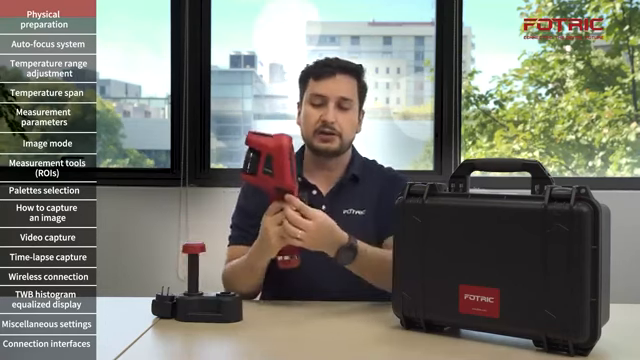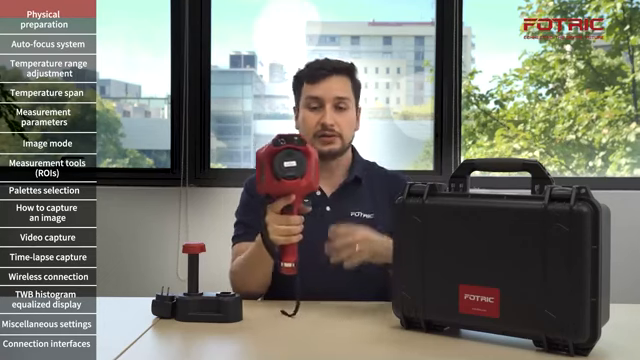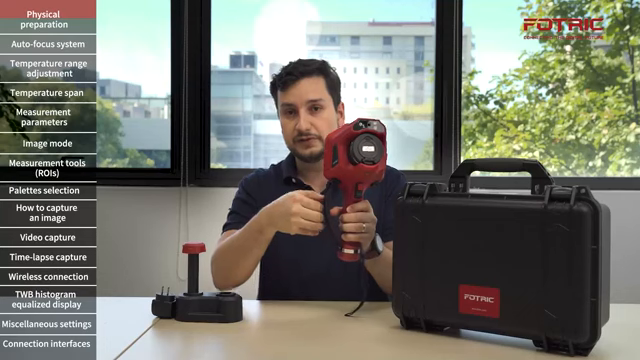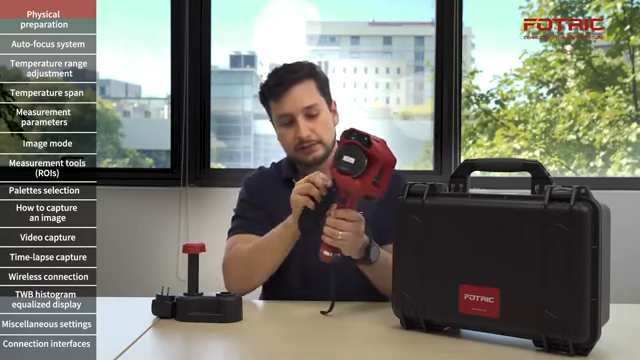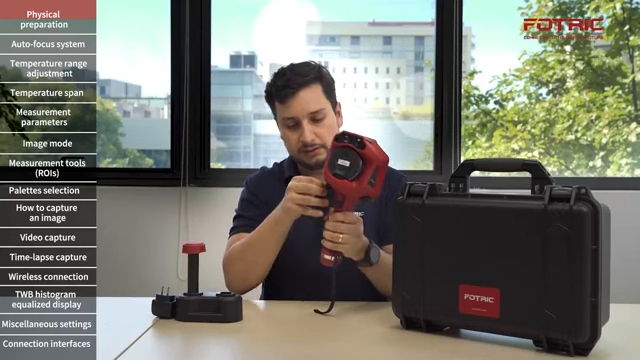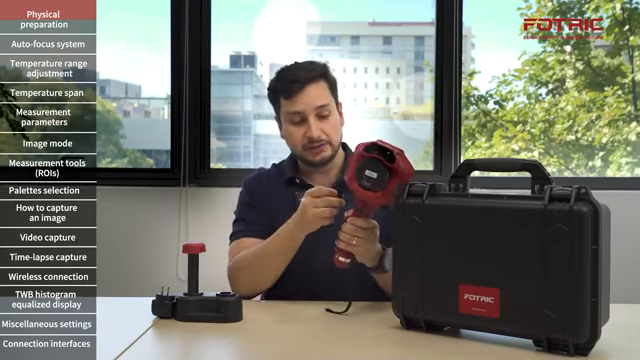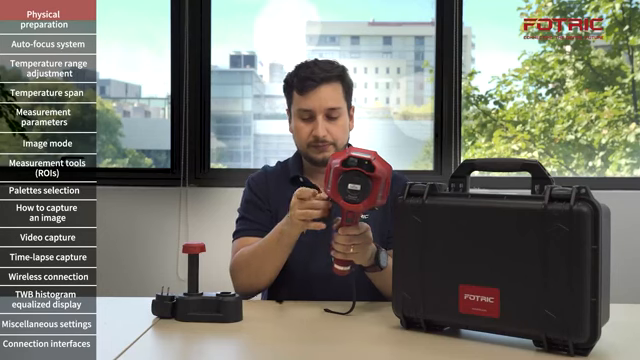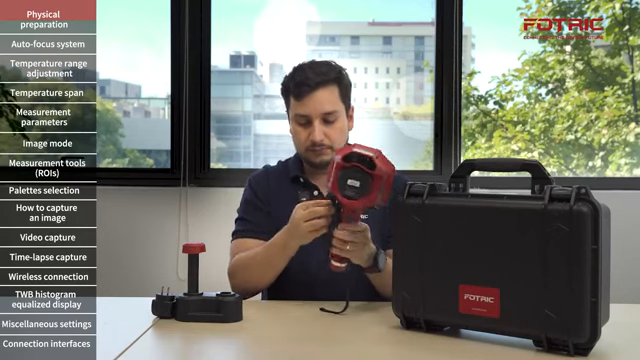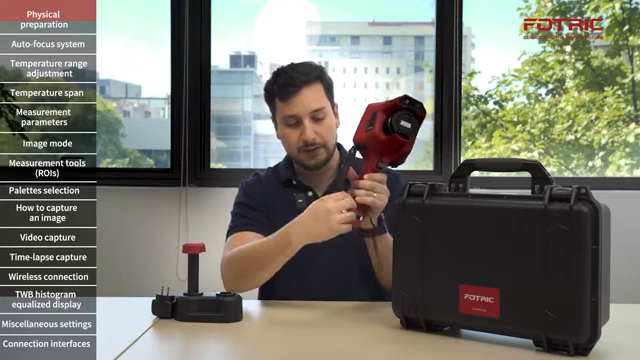Now I have a second anchoring point for my hand strap in case the camera is going to be used by right hand or left hand users. All I have to do is to remove this part, untie this other part, and then do the same on the other side. I'm a right hand user, so I'm going to keep it right there where it was. Then I'm gonna pass this through the hole in the bottom.